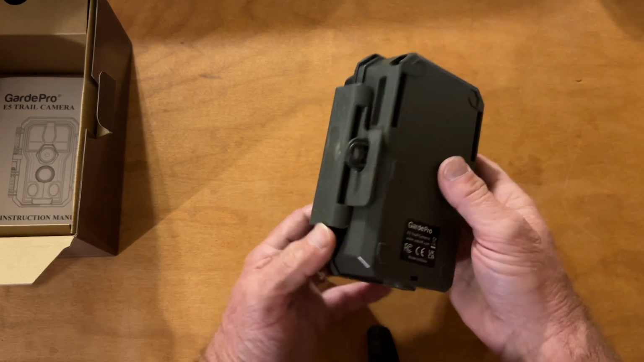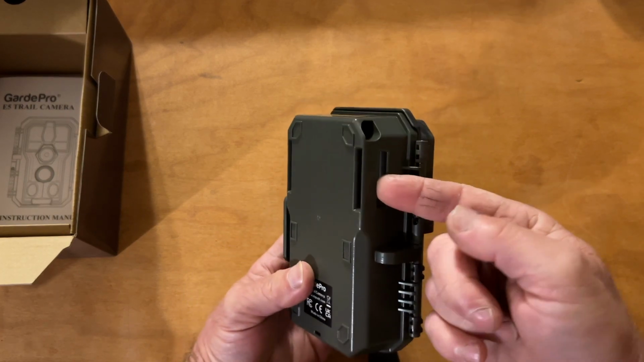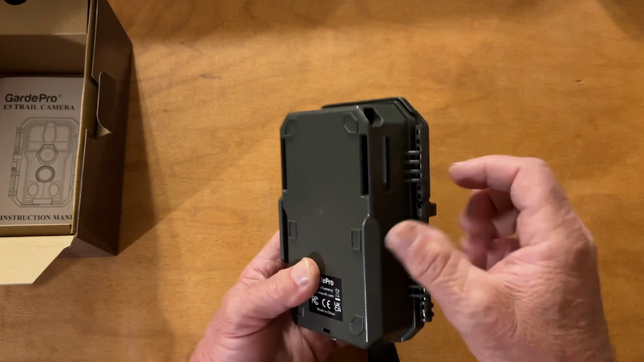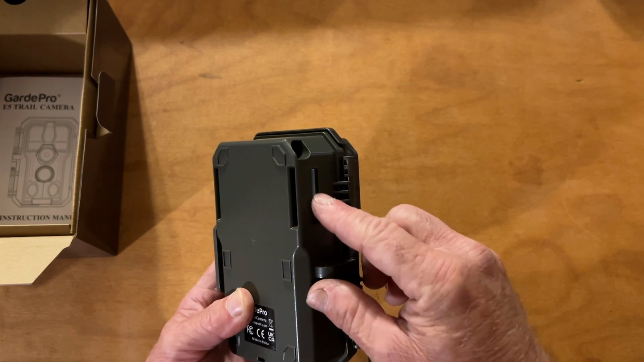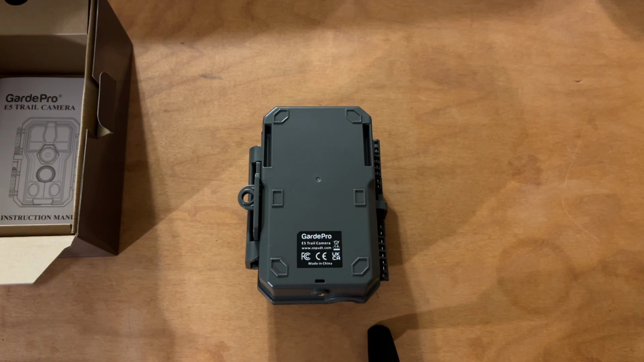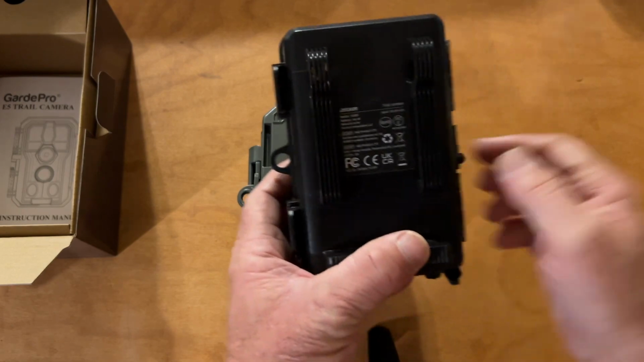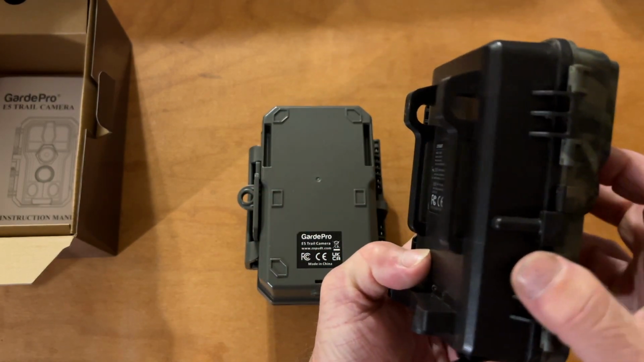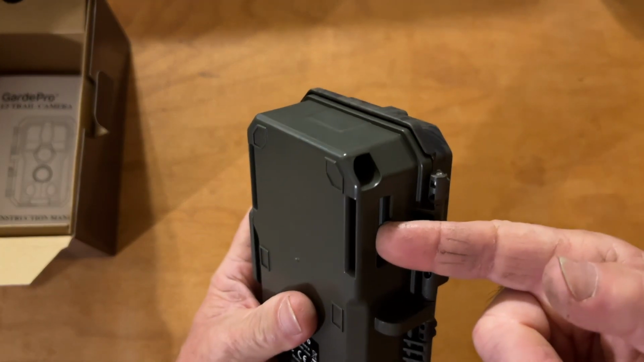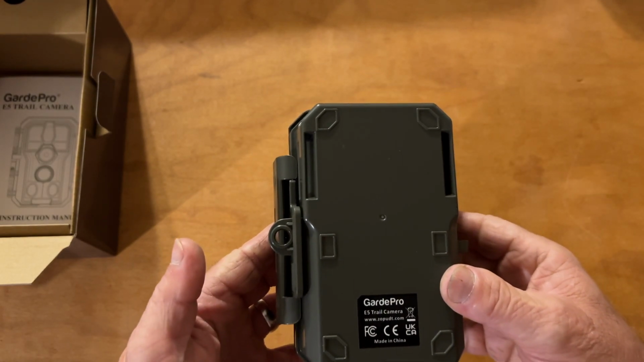I like this latch though. This is a little different compared to some of the cameras. If you can see how that is right there. I have another camera right here. Let me show you how it is. See the difference? How it goes straight across. Now look at that, you gotta run it, it's like on the corner, you gotta run it in, out, in and out. Which that probably ain't gonna be too big a deal.